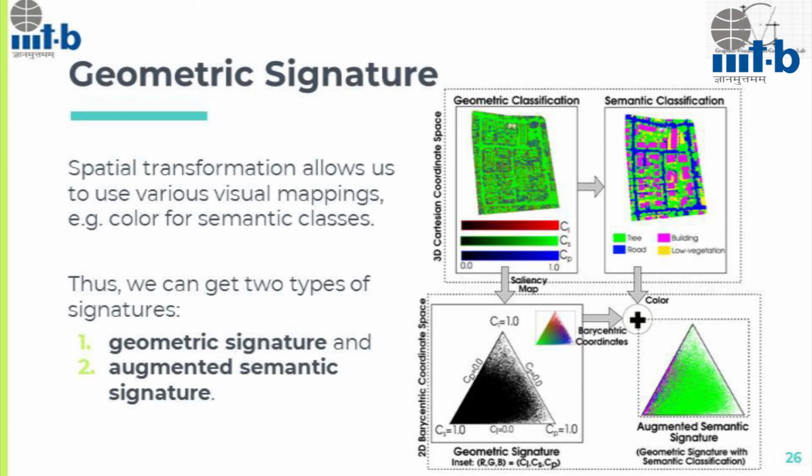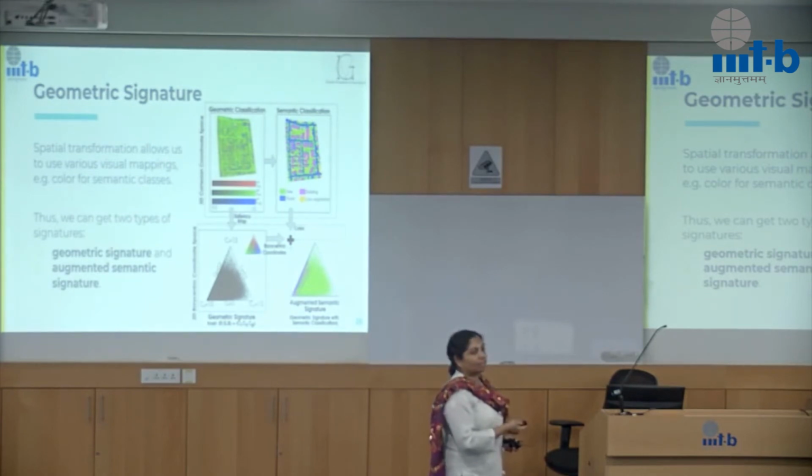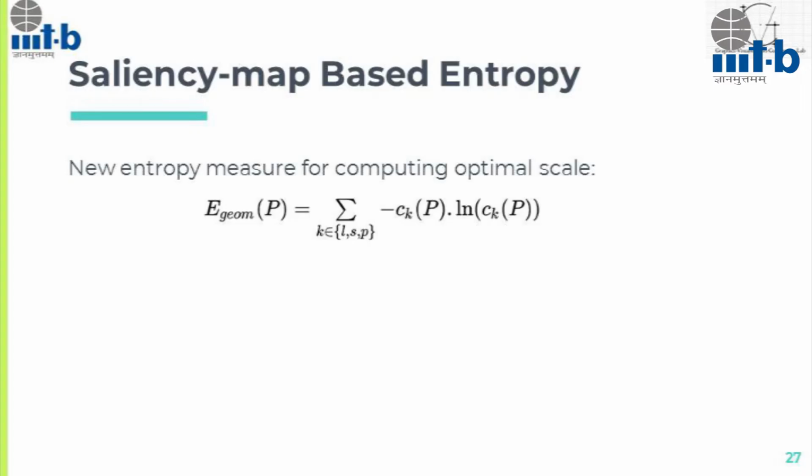Because these are standard triangles that we are using, we can now consider this to be an image, right? So other than doing point-to-point differences, I can now find the difference between an image of a signature and the image of the other signature, and then evaluate the difference between two point clouds. Okay.